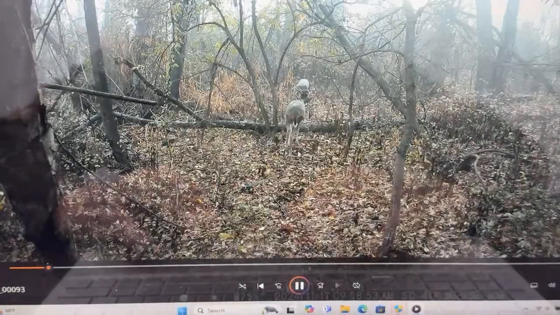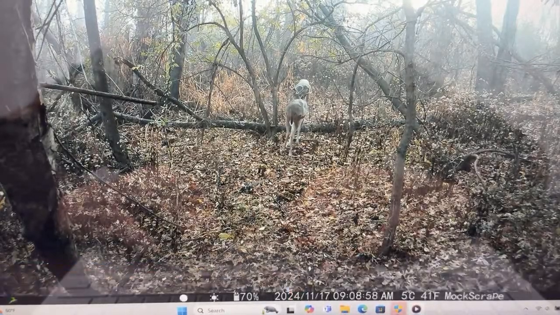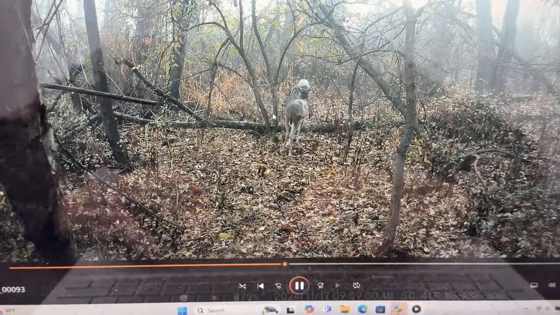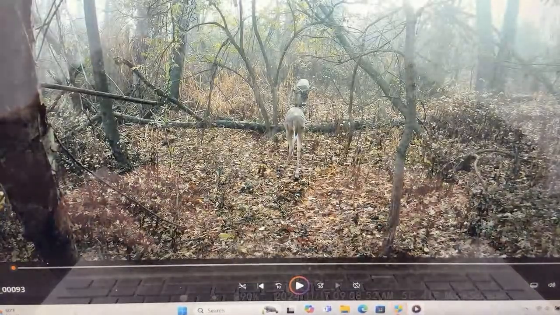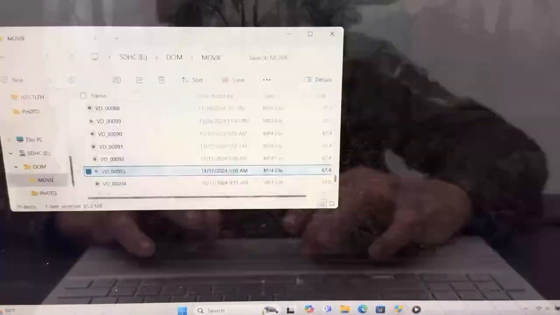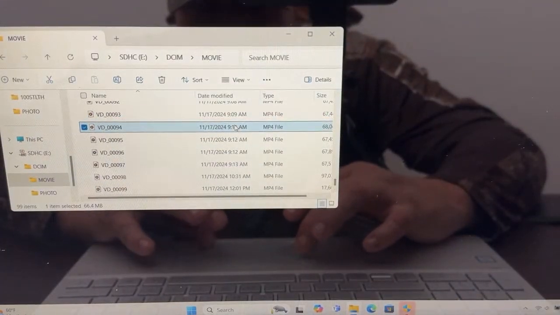And here they go. Watch. Which is pretty neat. When a deer is doing this by your stand, you don't even have to rattle. You just let them do it. But they're testing each other right now. But they're still young, so they don't really know what to do. So let's go to this one here.